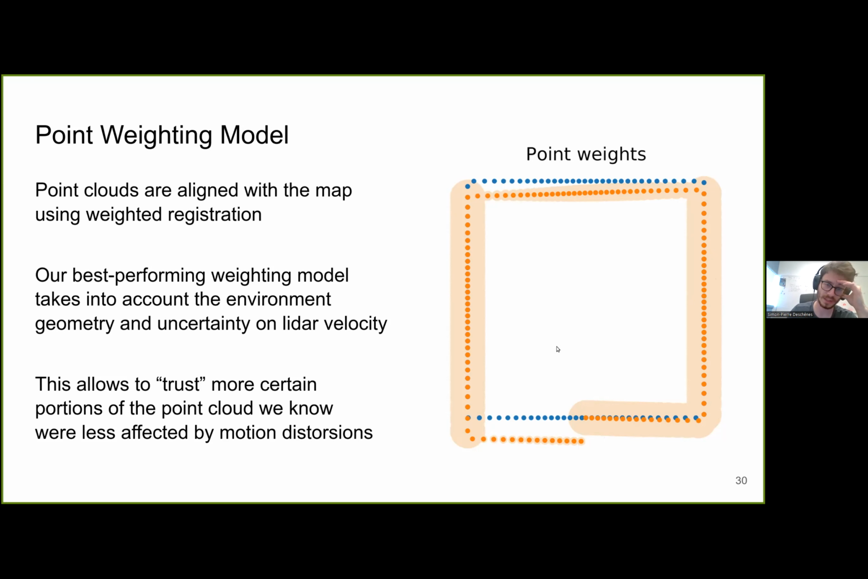The reason for this is that we knew that the LiDAR was moving in the up-down direction. So the surfaces on the left and the right were parallel to the motion of the LiDAR. So we know that these points were not affected by skewing. So that's why we were able to give these points more importance in the registration algorithms.